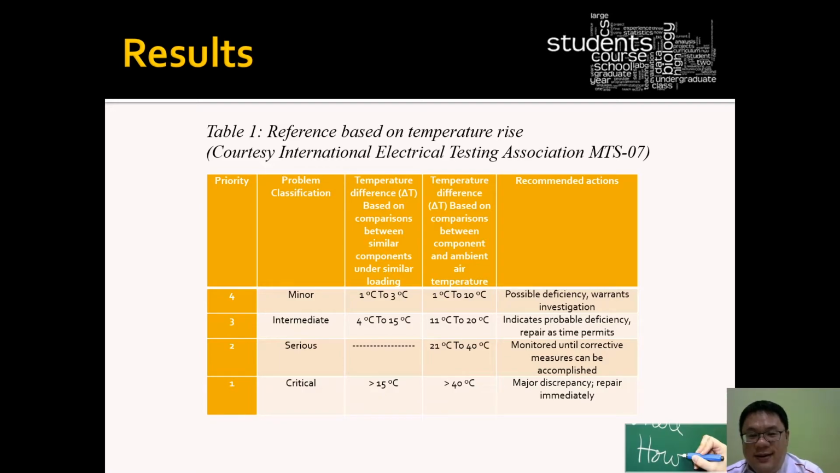For example, if the ambient temperature is 30 degrees Celsius and when you do the measurement it is around 31 to 40, an increase from 30 to 40, this is considered a minor problem. So what do you do with a minor problem? You just do monitoring.